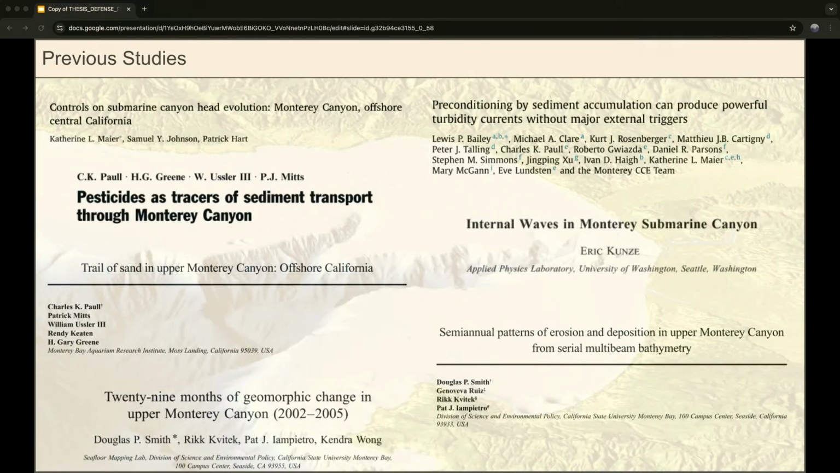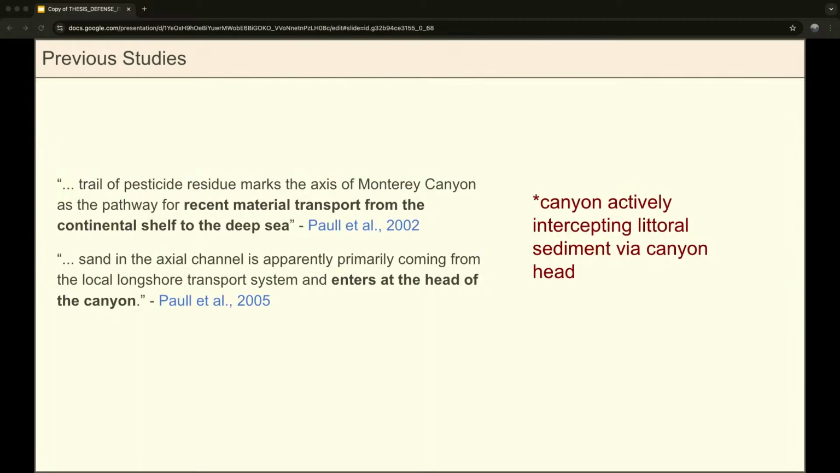So not surprisingly, being such a striking and impactful local feature, a lot of research has been done on the Monterey Canyon over the last 20 or so years. And I'll just go over some of the most relevant to this project, and especially the ones that inspired me to put this system together. So first up, Charlie Paul and colleagues out of MBARI did these studies in 2002 and 2005, which established that the canyon is in fact active and that sand transport from the coast to the deep sea is occurring through the Monterey Canyon head. So that already gives us this idea that the canyon is a feature that has an impact on our local environment and should be studied further.